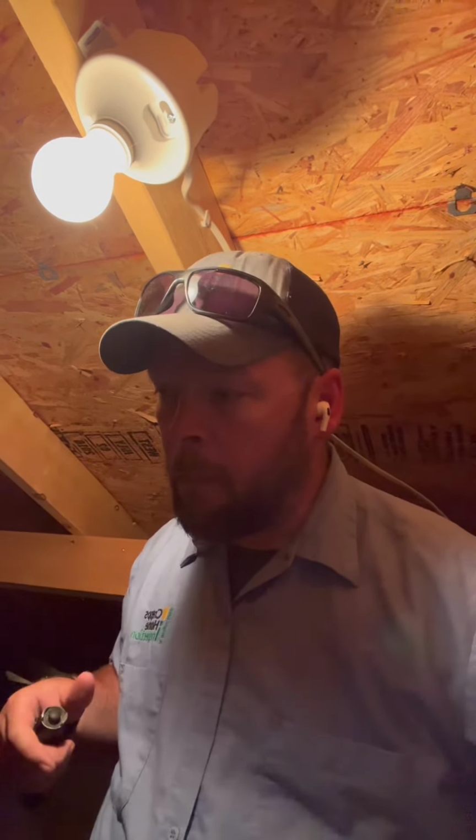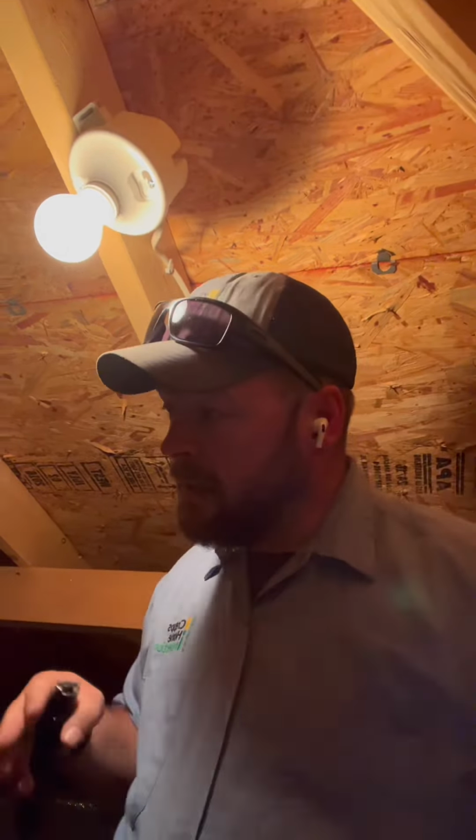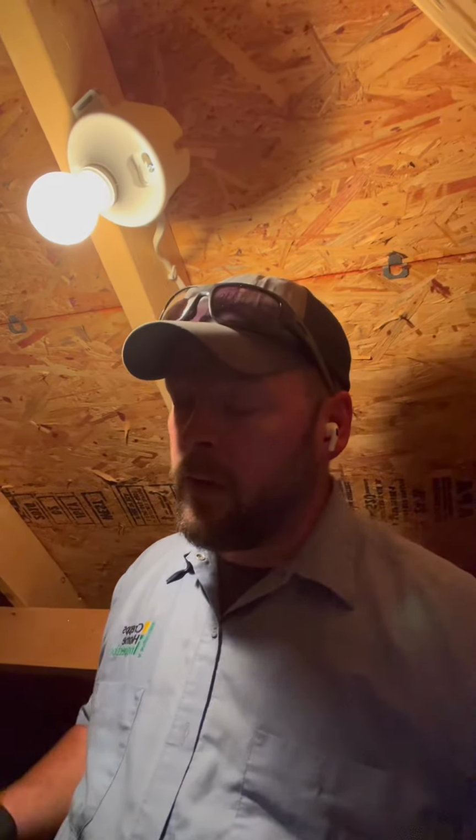So there are limitations to thermal cameras. They're only looking for the difference in temperatures. And so if it's 70 degrees in your attic and it's 70 degrees inside, I'm not going to be able to see anything with a thermal camera. Now, if it's 30 degrees in the attic and 70 degrees inside, we can see the opposite. Now, some things will be obvious, like this insulation missing here. That's an easy call out, right? The insulation over here that's pulled away from the wall, that's a little more difficult. So the thermal camera certainly helps in those types of situations and this time of year.